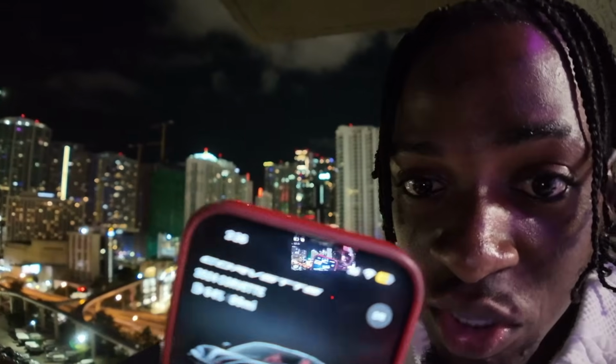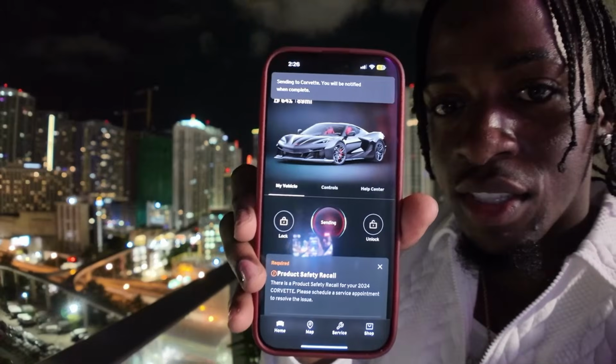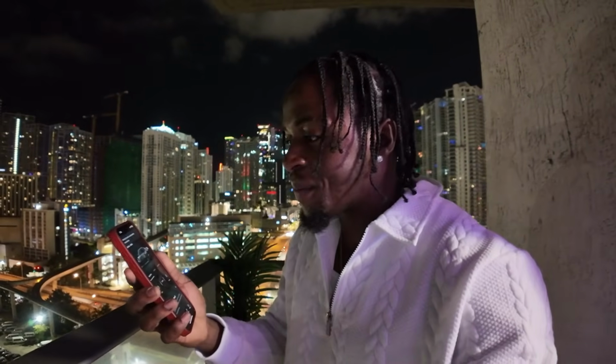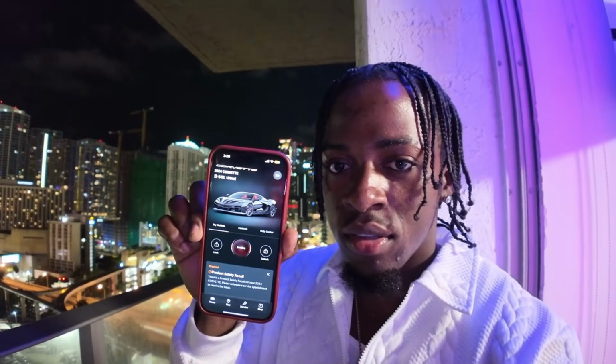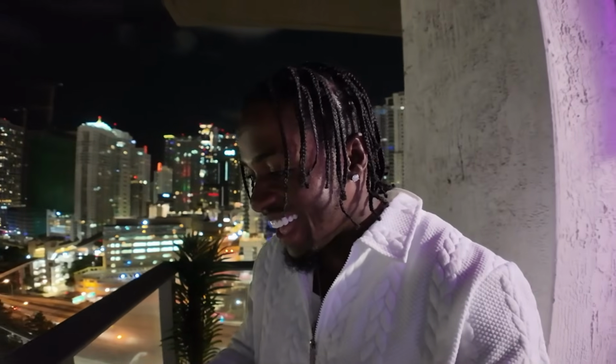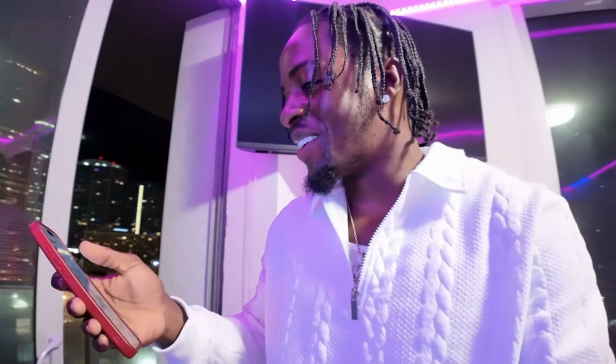So look, it's currently 2:26 right now, bro. I just started that shit, so let's see. Oh, that's some other car. I thought it was it for a second, but let me know if y'all can hear it, bro. Yo, what the fuck? Yo, you see what it says Corvette is on? Yo, y'all hear that shit, bro? That shit is crazy, bro. What the fuck? And I'm on a high ass floor, bro.